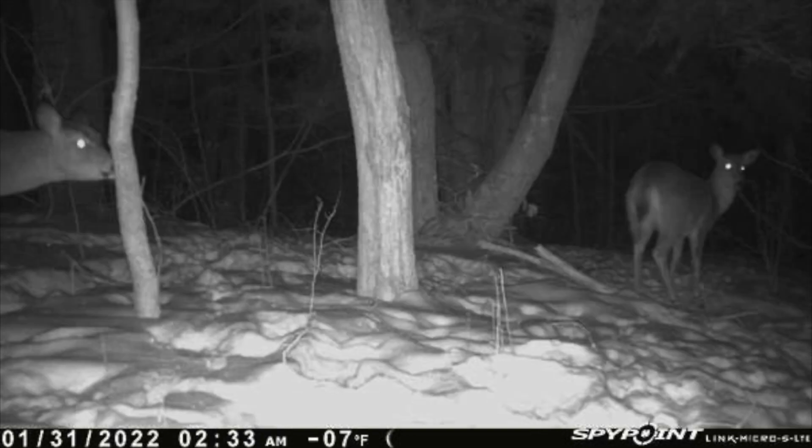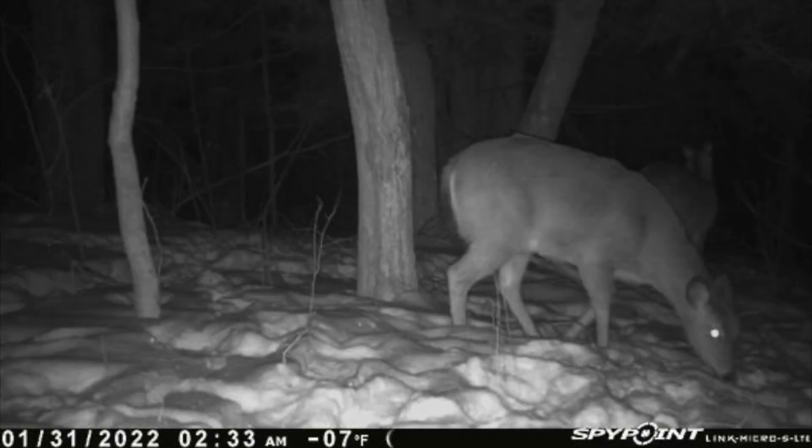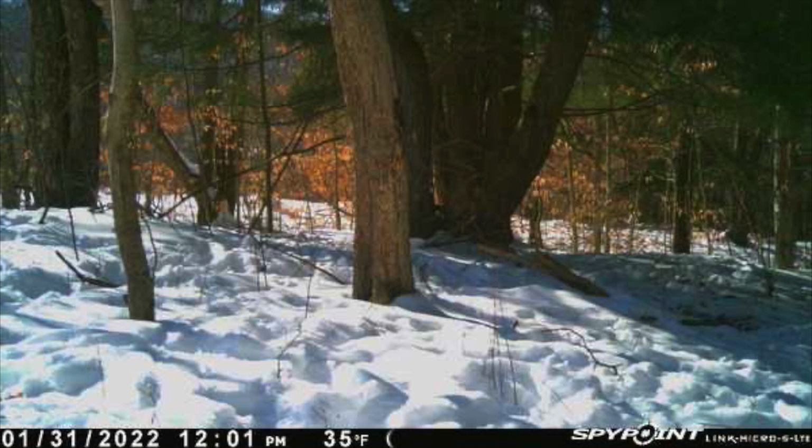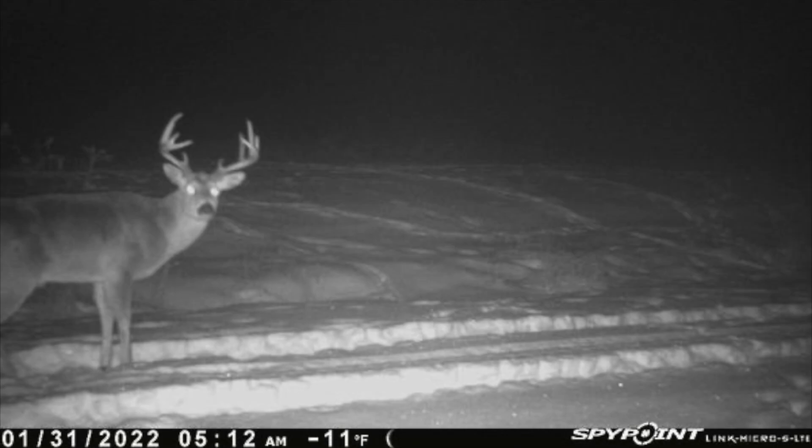Now later on in the morning, 2:30 in the morning, a couple of does come in sniffing around. How cold it is, 7 degrees, negative 7. Oh, this one sees the camera and takes a sniff and looks at it, knows something's going on, and then they leave. So in 2 days there, we've had bucks coming there twice, and that's the view today. That's today during the daytime. So it's going to be interesting to see.